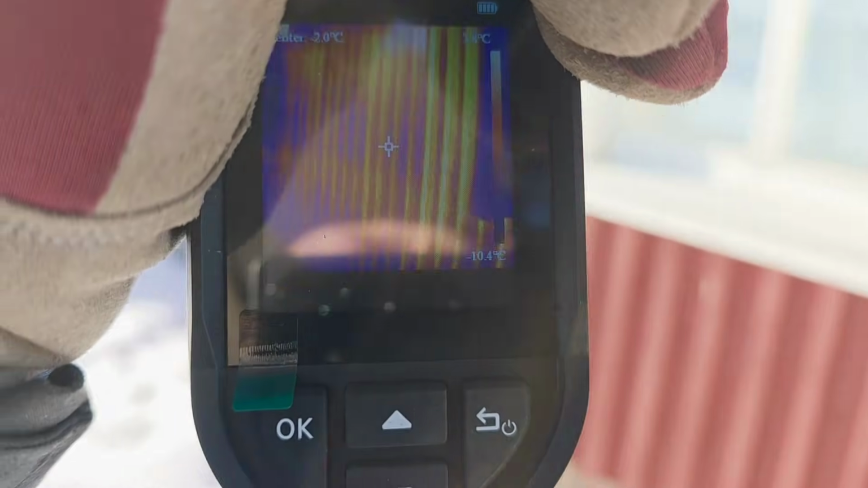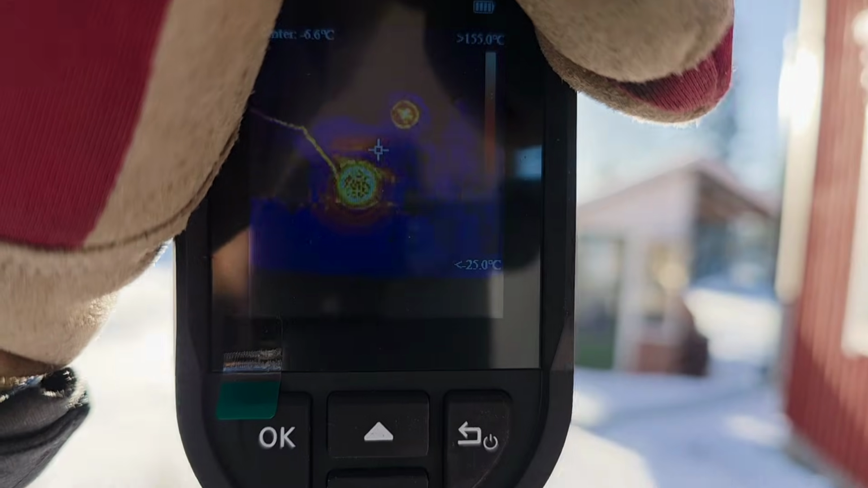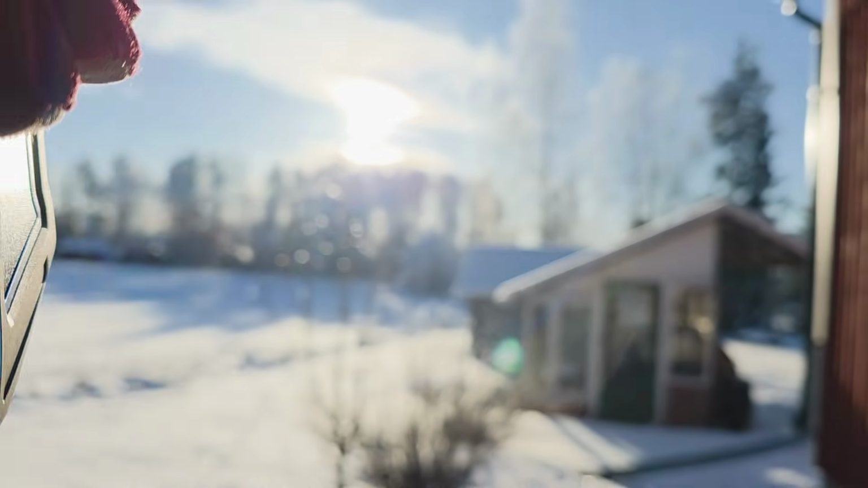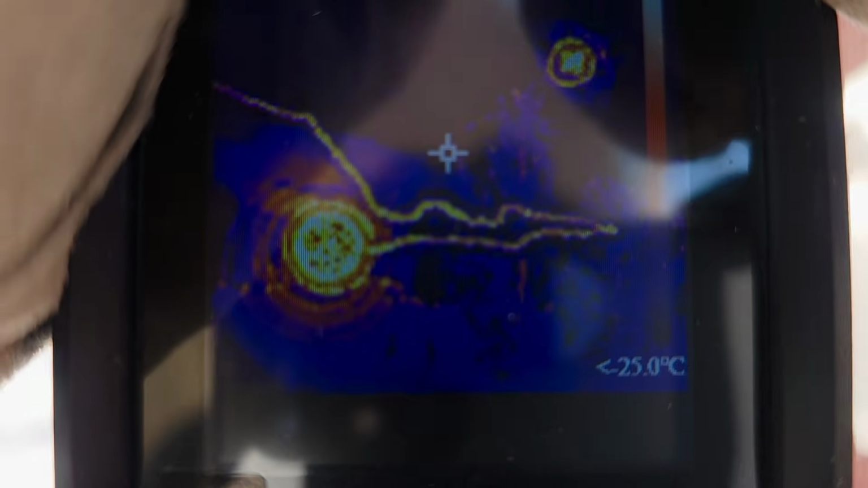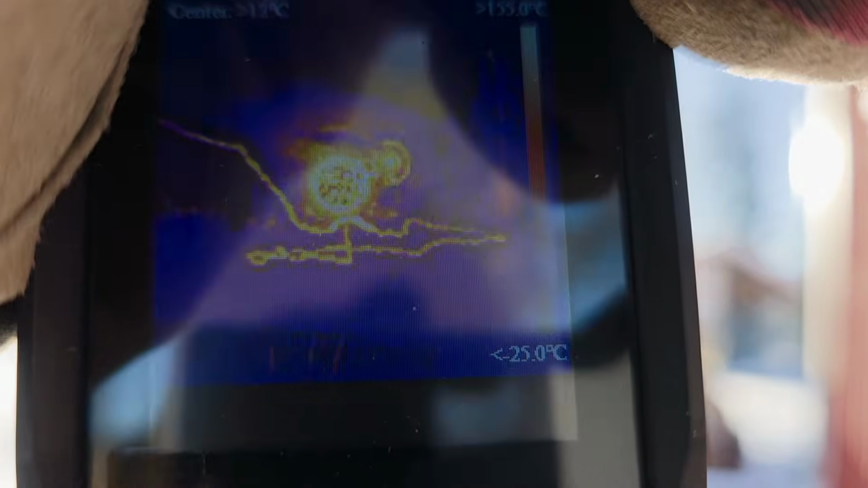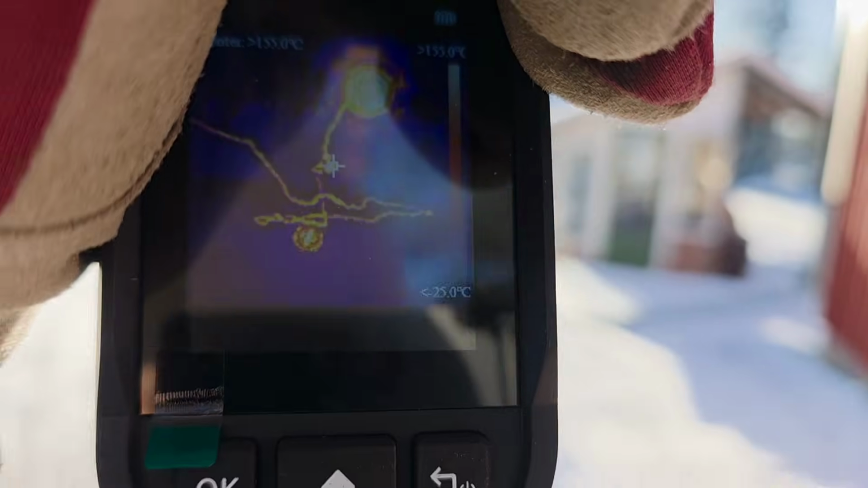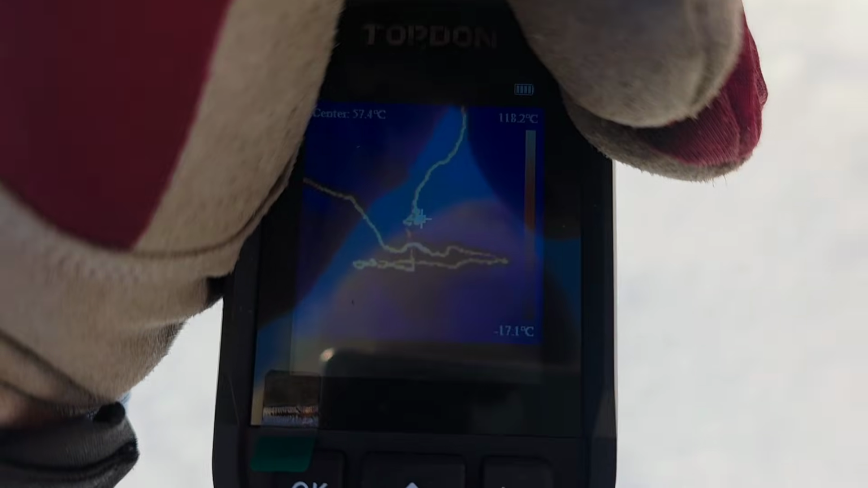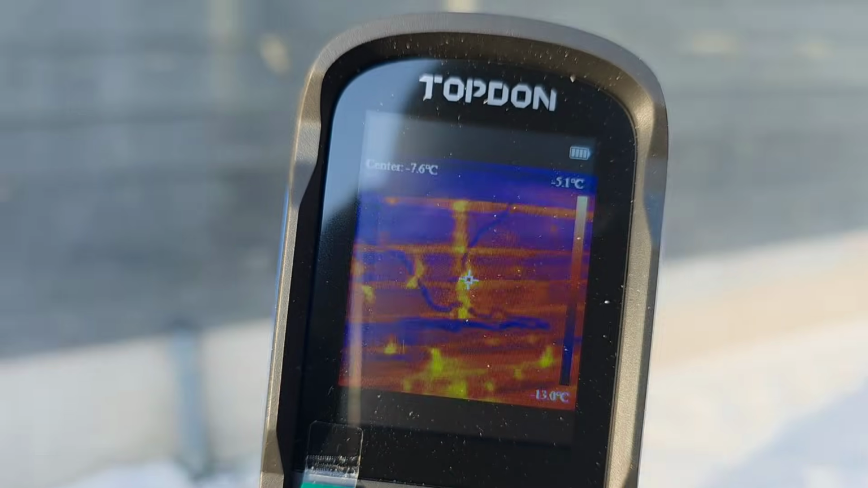So yeah, there's the sun. Snow. I think it's something off with this camera.